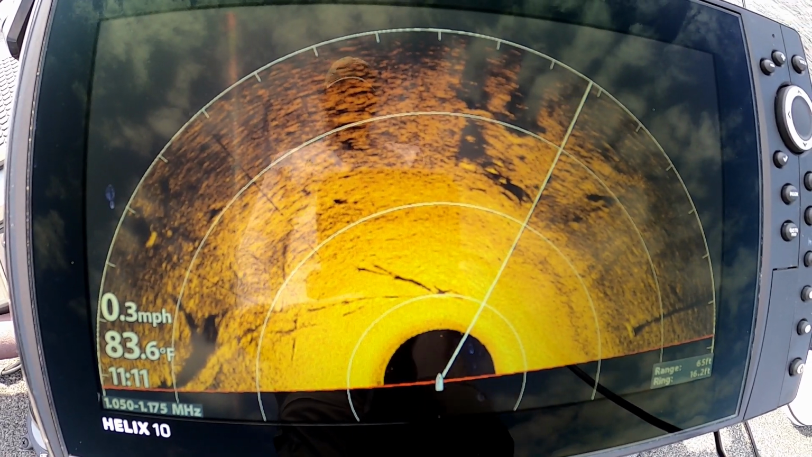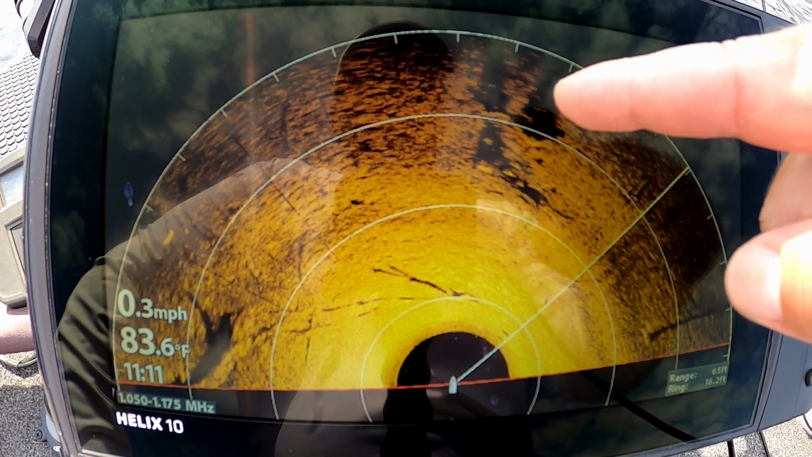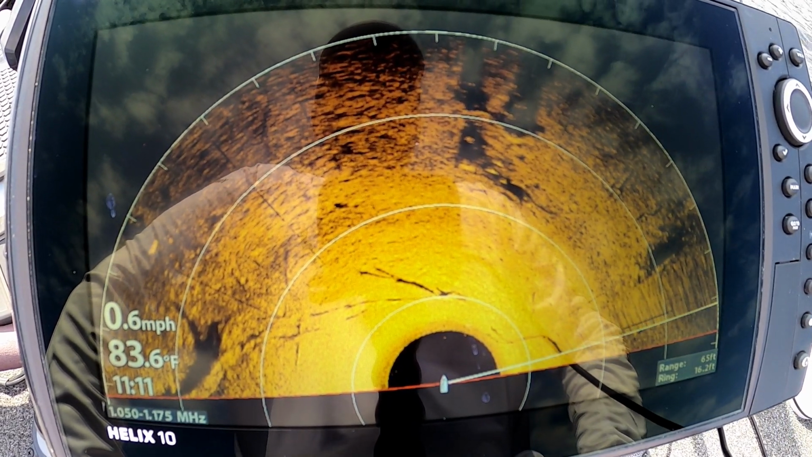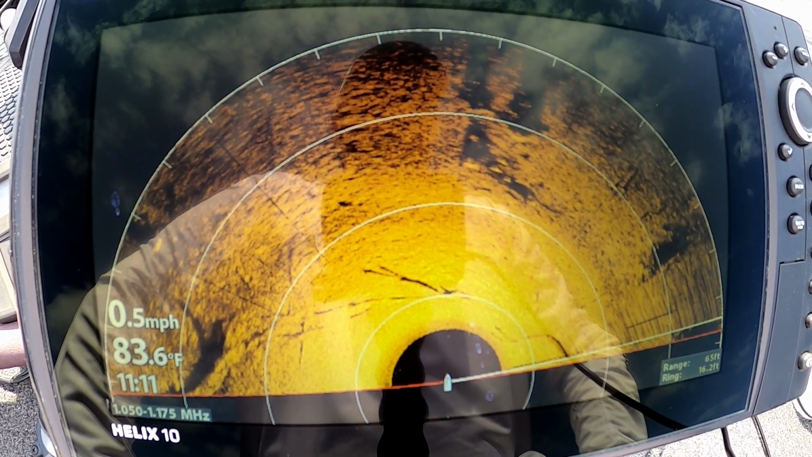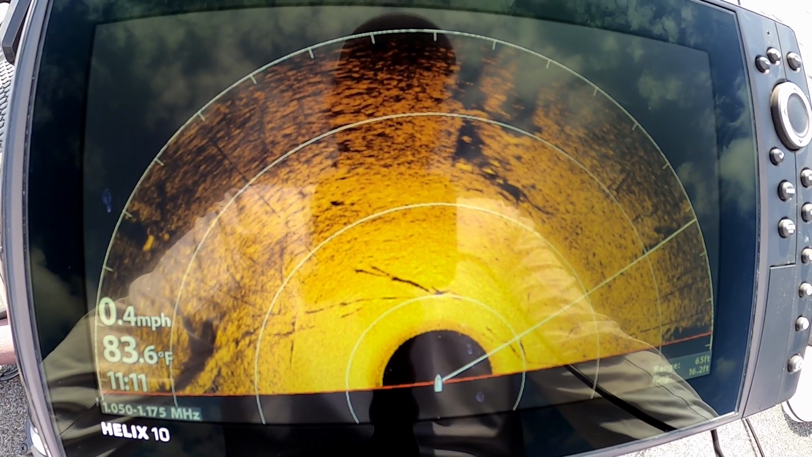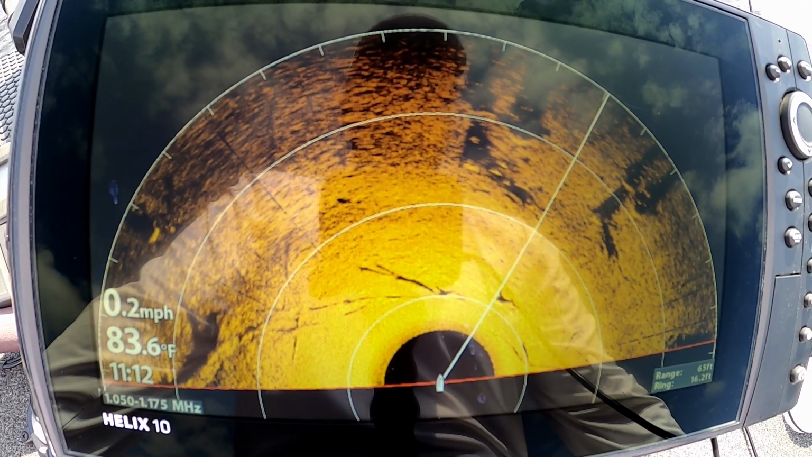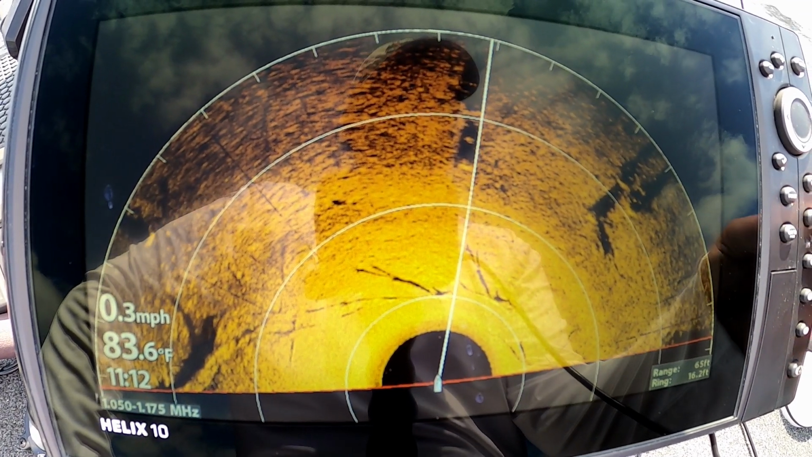Alright guys, there they are. I don't know if you guys can see the little white lines on top of that stump right there. Not a great picture of them with this side scan set out at this 360 set out at 65 feet. So let's let the boat settle in here for a second. Just see if we can see, the boat moved a little bit. They're over here to this side now. Let's see if we can clean that up a little bit.